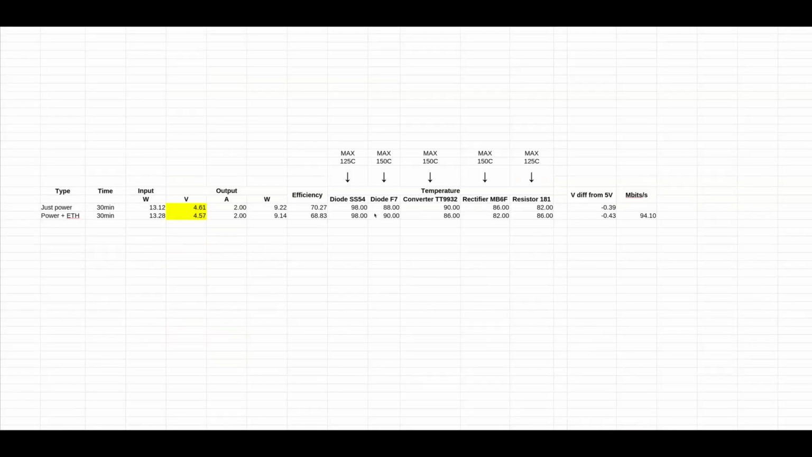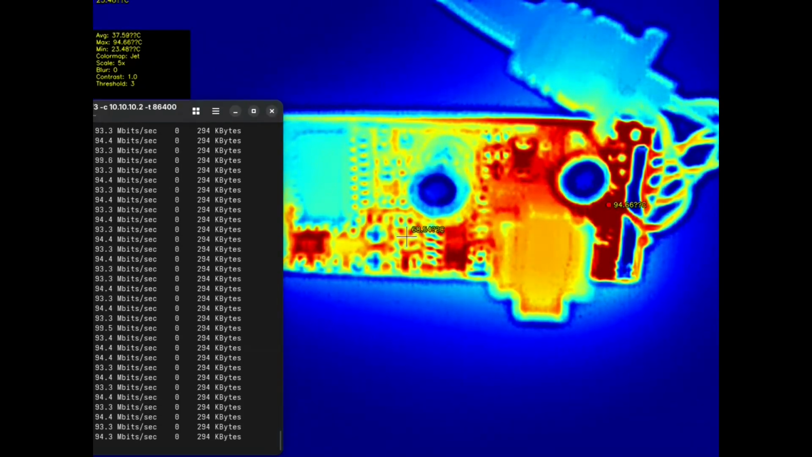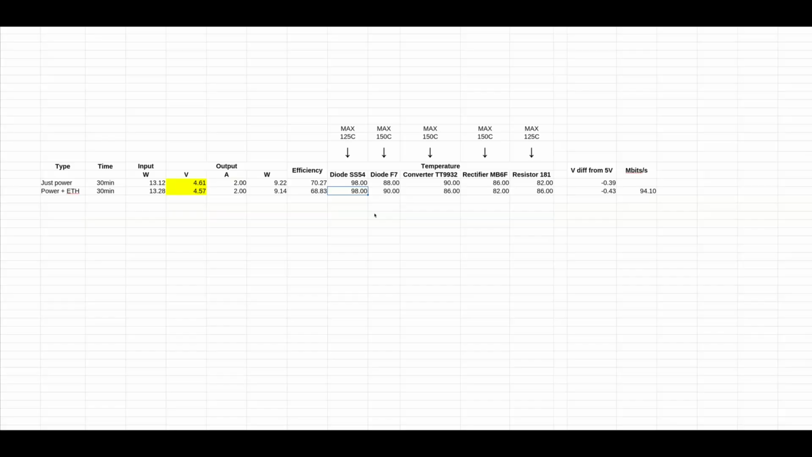and yeah, the speed is like it doesn't change. On 2 amps, the voltage drop is more, so yeah, at this point, not so good. The temperatures are close to 100 degrees, so on 2 amps, yeah, not so much. But remember, this is without any additional airflow or whatsoever. And this is a 30-minute test. So if there will be some airflow, maybe, yeah, 2 amps would be possible on this.